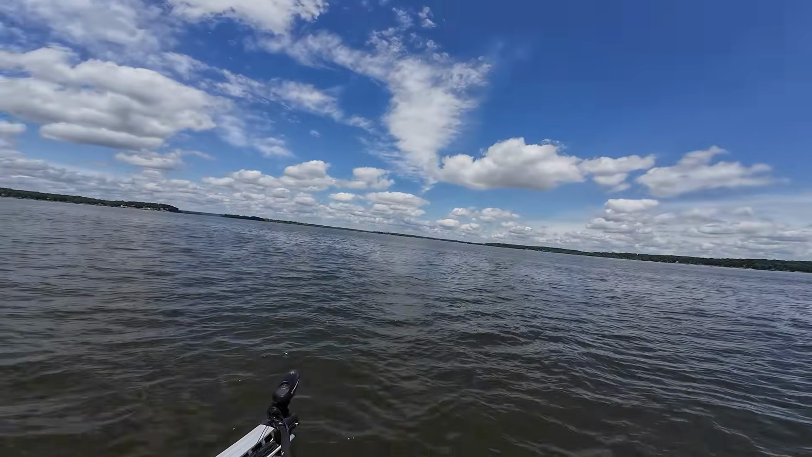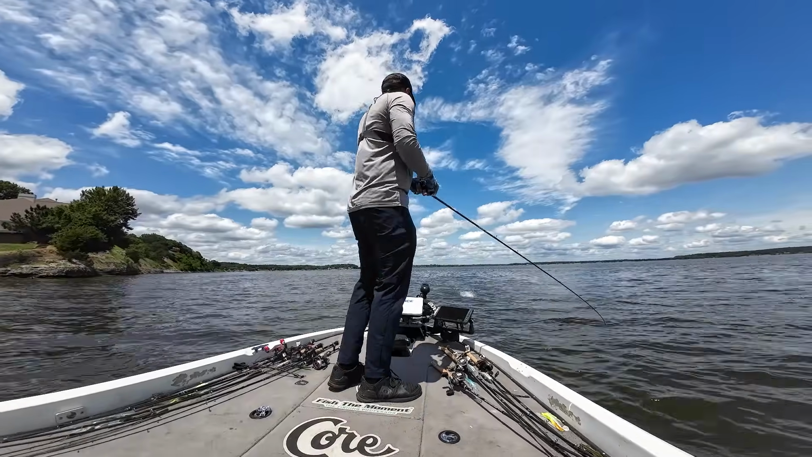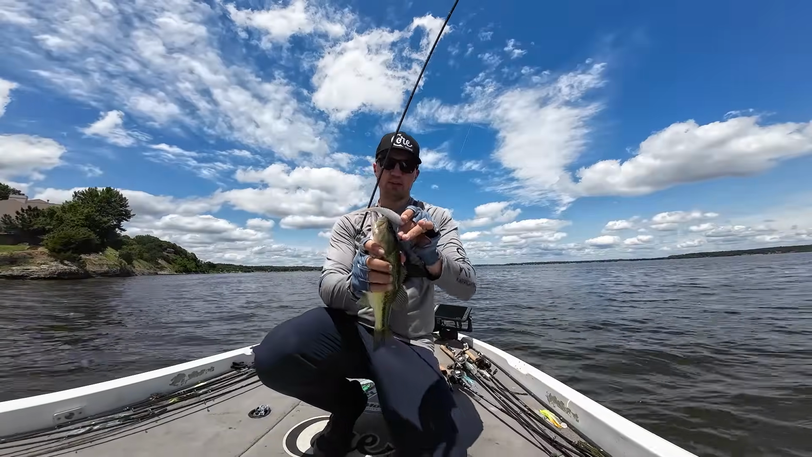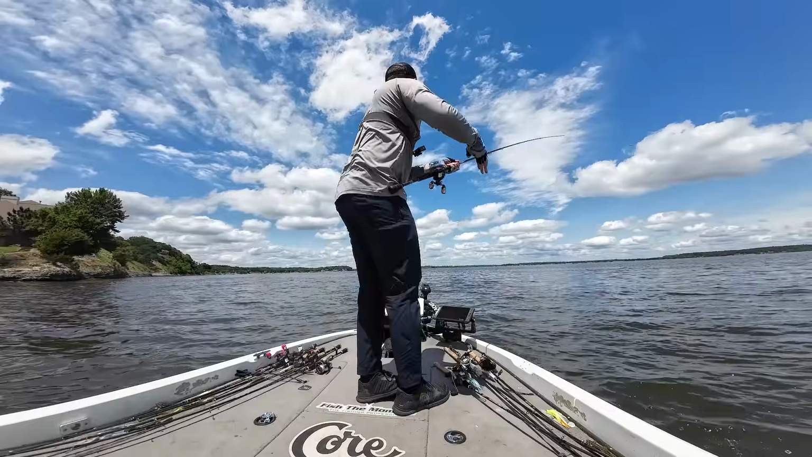Got him. There we go. Okay. This does not feel like a big one. Just a little guy out of this group, but we now have the cast at least on that tush with the spunk shad. Just a little guy, but I know there's some bigger fish up there. Nice. Okay, so we got our cast at least.